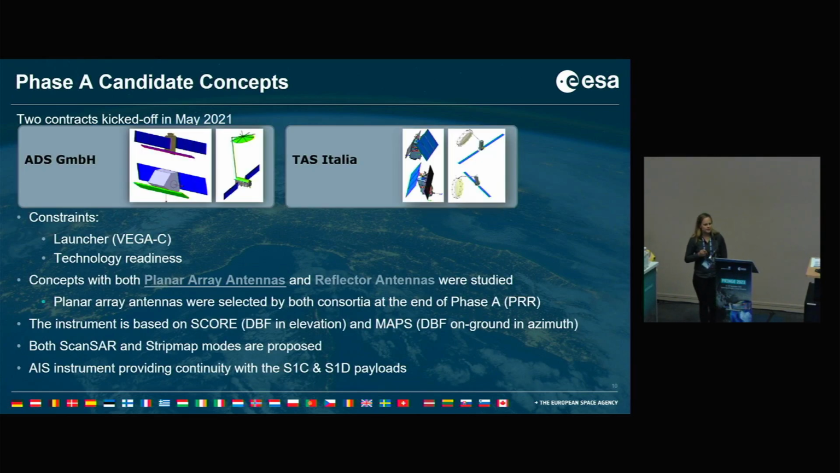Here, yes, a very short overview of the phase A candidate concepts. So we had Airbus Defence and Space and Thales Italy. We had some constraints because the launcher should be a Vega C, and they should meet a certain technology readiness level at the end of phase A. That's always defined, what should be reached by the end of which phase. So both concepts dealt with planar array antennas and reflector antennas, and in the end planar array antennas were selected